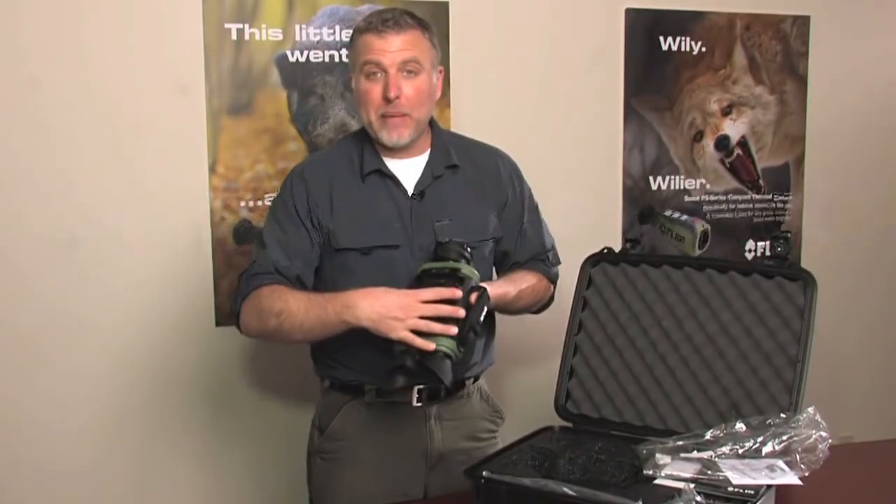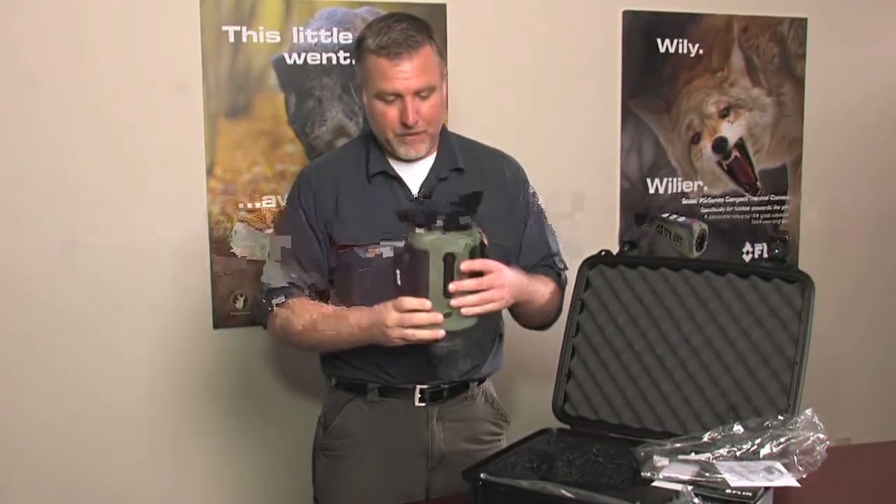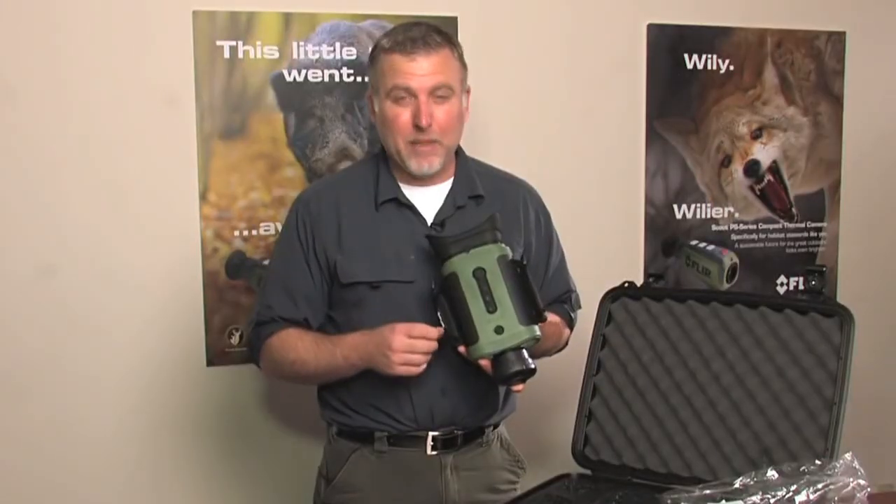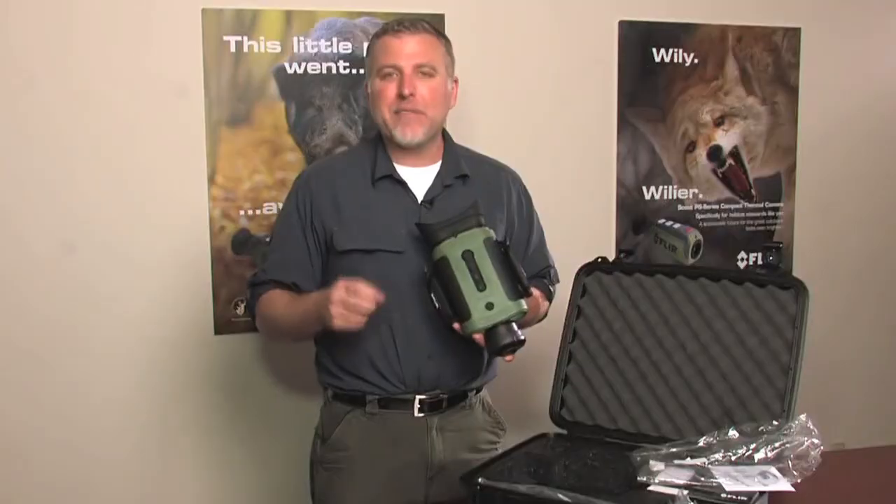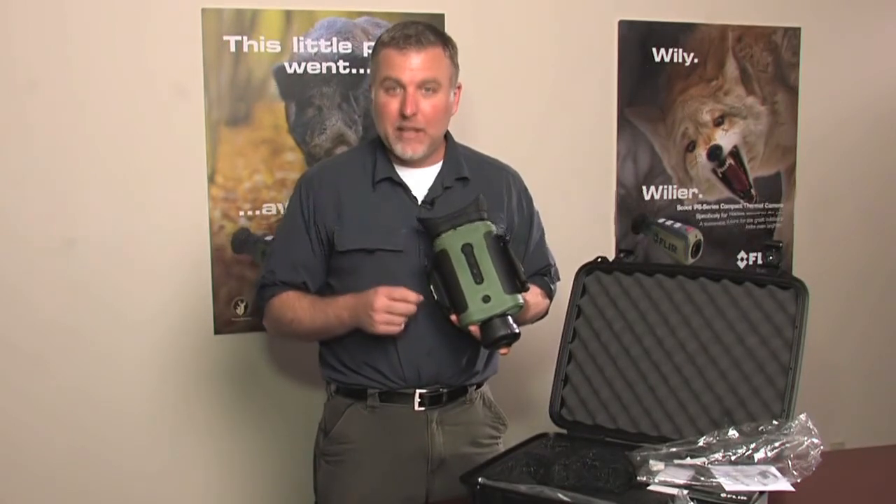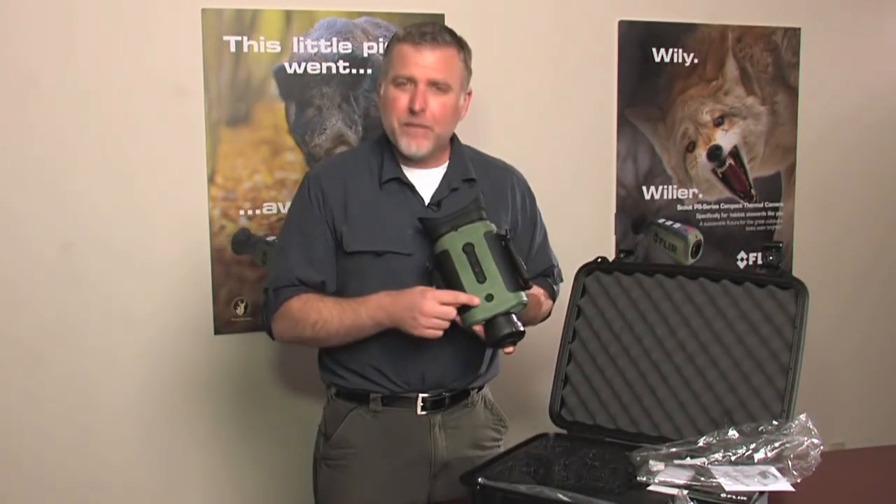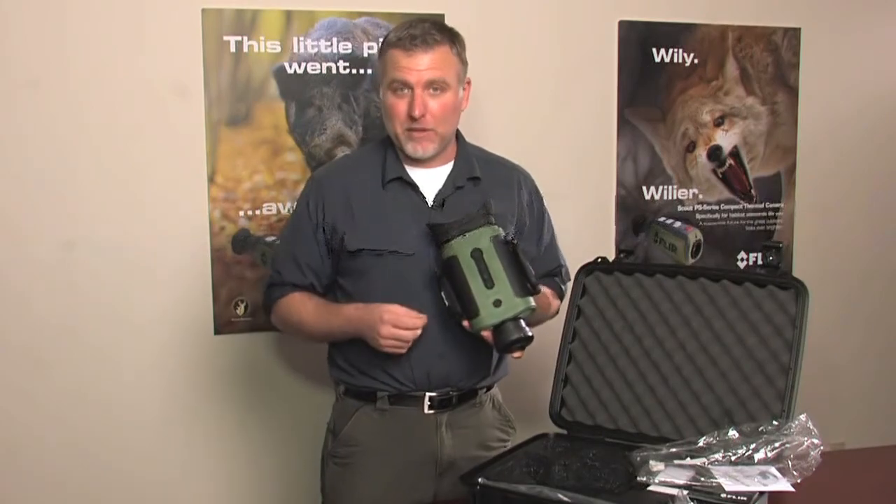The Scout has 3 power states: on, off, and standby mode. To start up the unit, push the power button. It takes about a minute or so for the internal electronics to boot up, and the entire time a red flashing LED will appear in the display. After the Scout is booted up, push the power button once to enter standby mode. Standby mode is very important because it'll significantly extend your battery life. And to get out of standby mode, just push the power button one more time, and the Scout will be ready for use in a matter of moments.